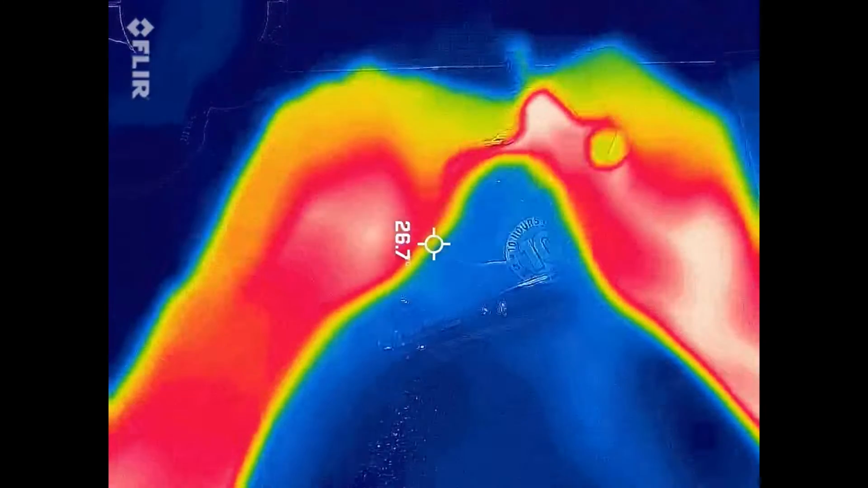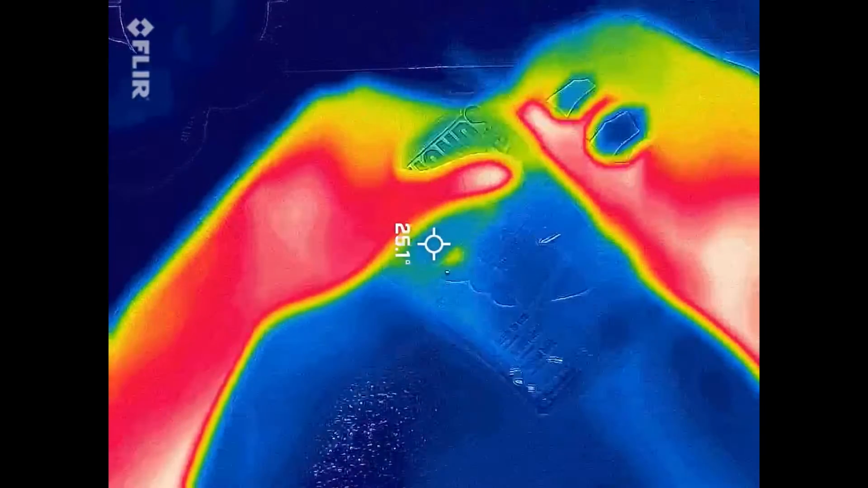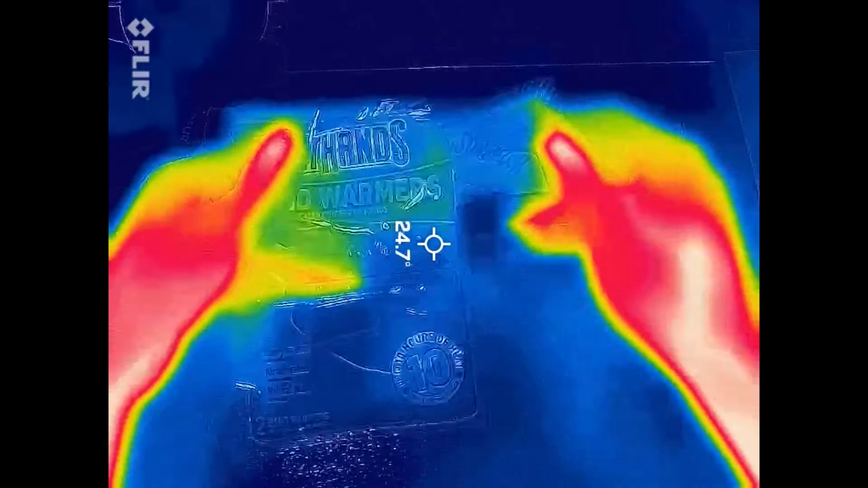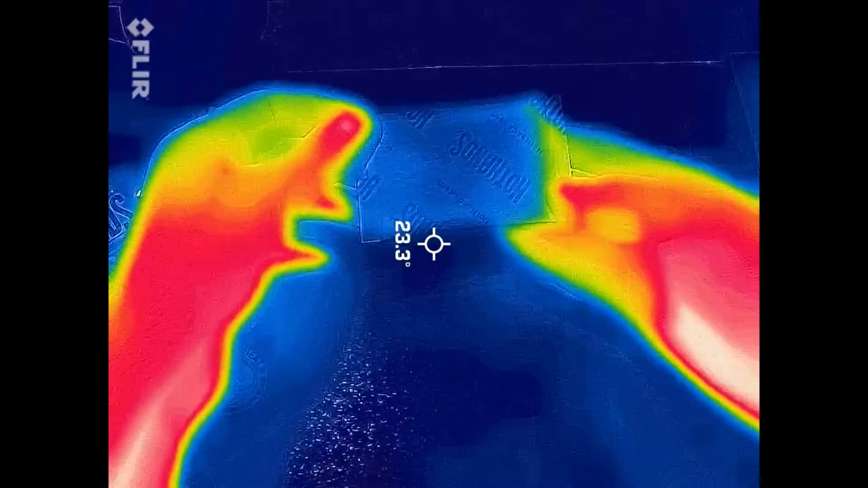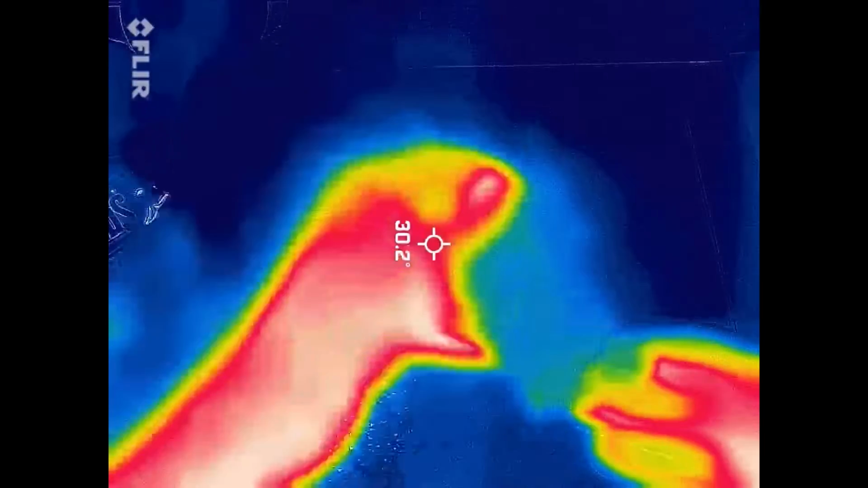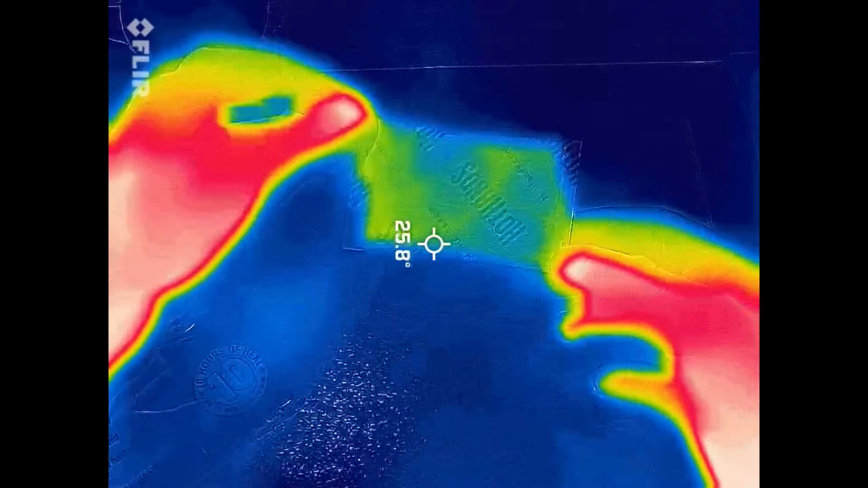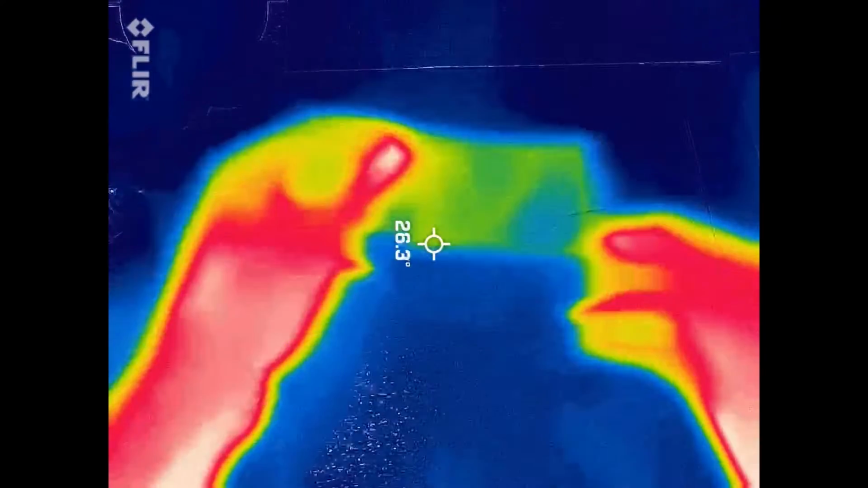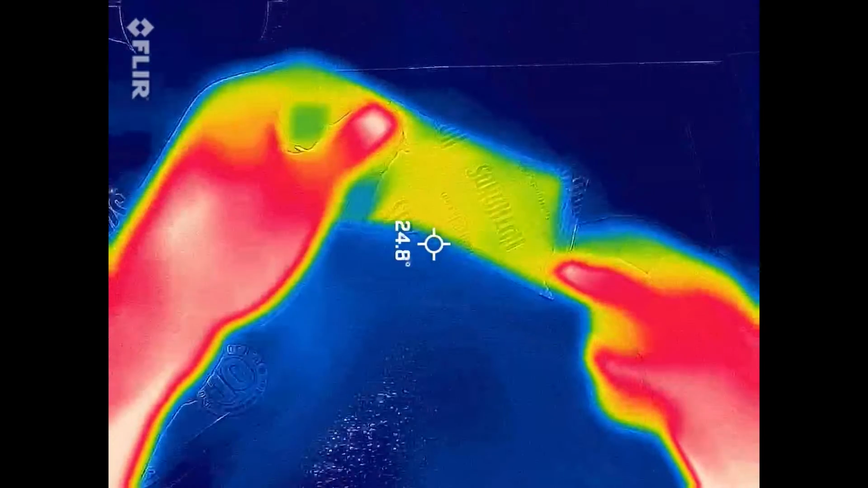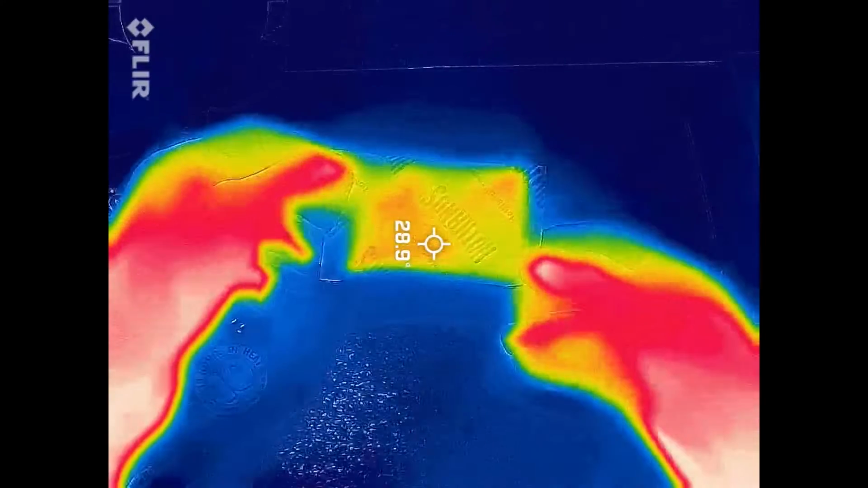It's just calibrating right there. Oh, I can see it turning green already. I'm gonna hold it from the edges so my hands don't warm it up. Let's give it a quick shake. Now hold. Oh my god, this is so cool. Shake it. The frame rate might be a little bit low on here, because it's doing a thermal. Wow, look at that.